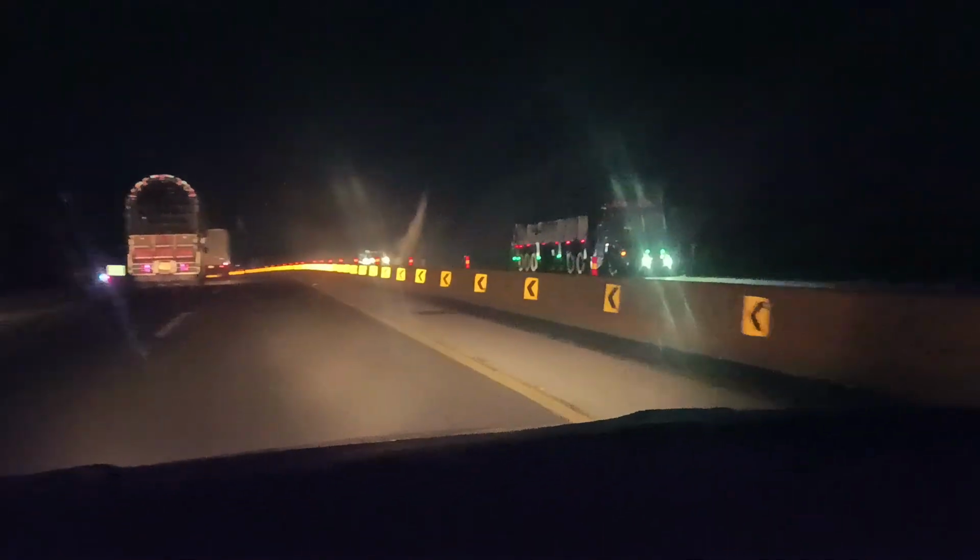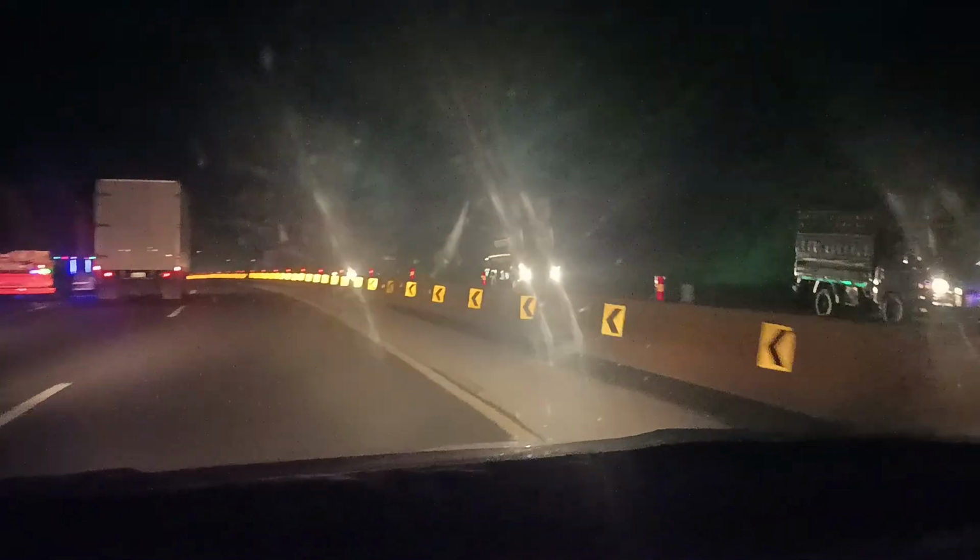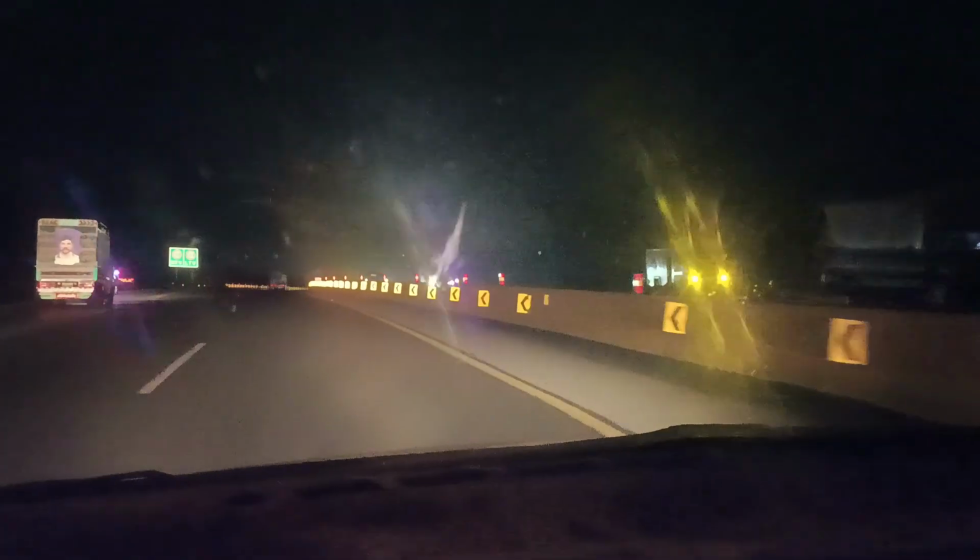Now we have come to the top. Color Kahar is very cold during the night. Even during the summer season, the weather in Color Kahar during the night is very good, really, very enjoyable.